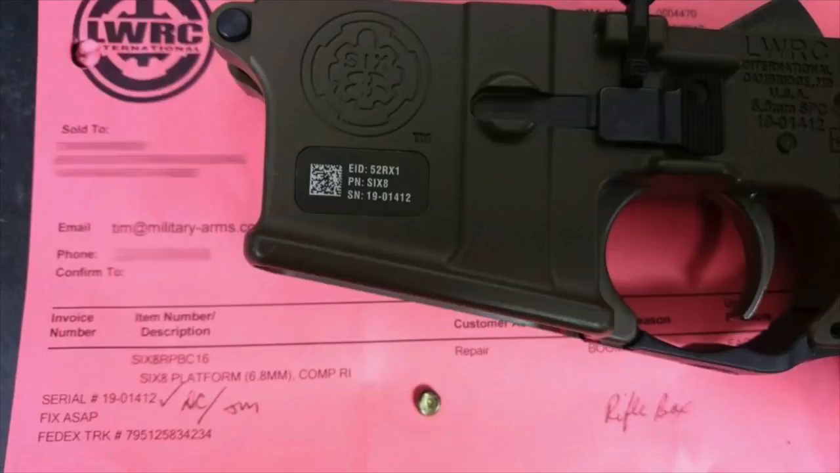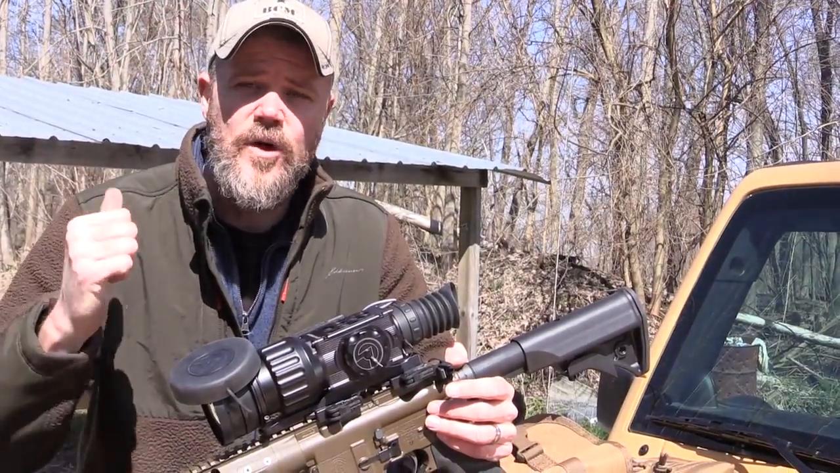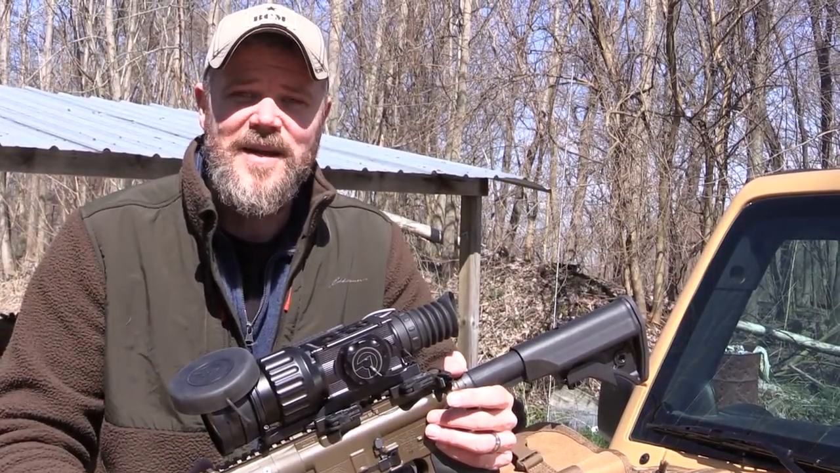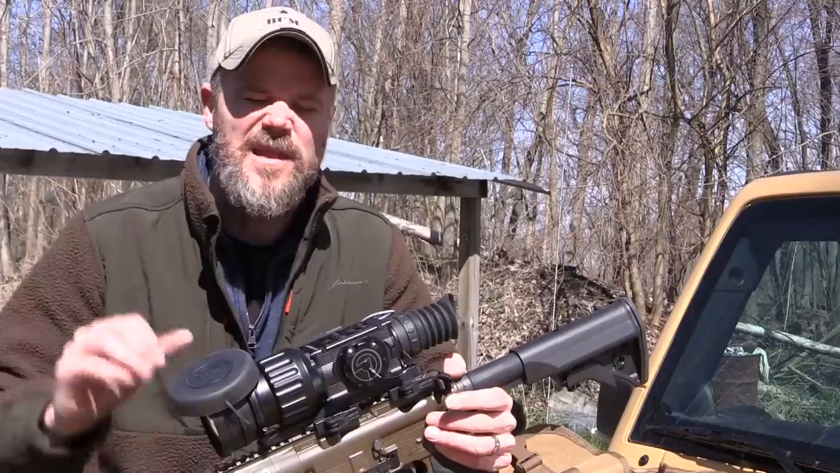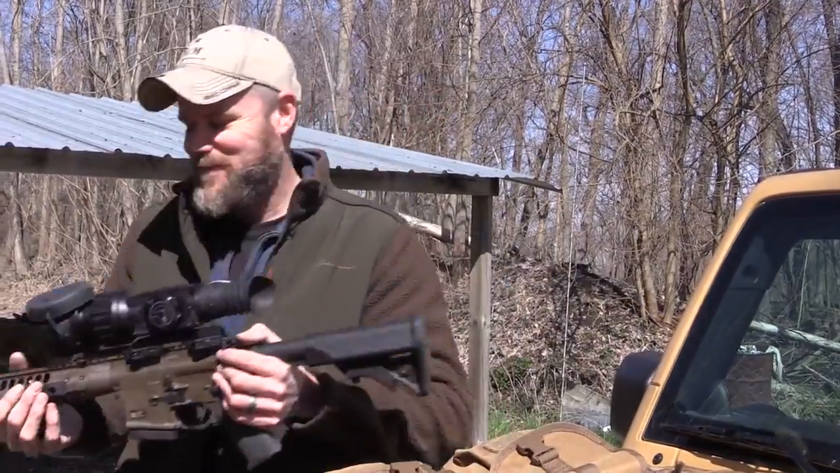All right, so let's head over to the range. Let's get this thing zeroed at 40 yards. Then I'm gonna move a steel plate out into the woods, and we're gonna do a little bit of screwing around. And plus, we have a Christmas ornament out here we might practice doing some deer hunting with, even though thermal's not legal in most states for deer. Let's go to the range.